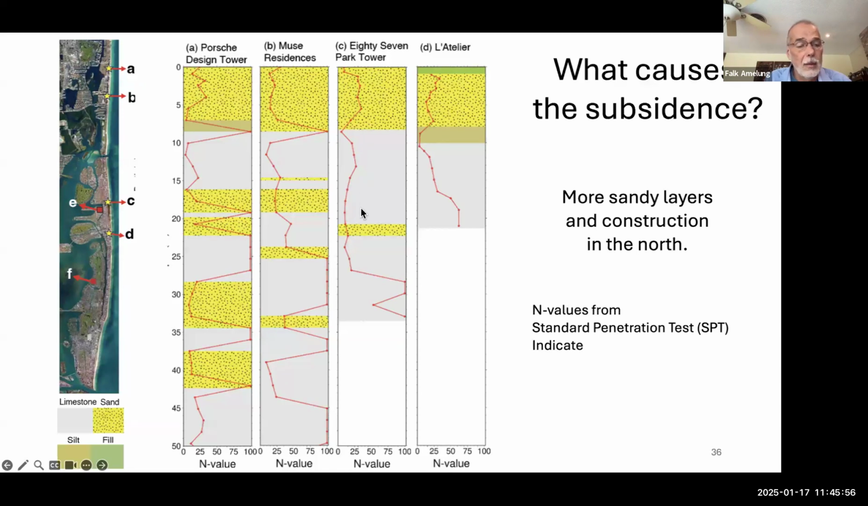this is for Surfside. So there's a couple of sand layers, much more sand layers in the north than in the south. But it is not really statistically representative, as we don't have much of that information. So we have more sandy layers and construction in the north, and then okay, I didn't finish this slide. We have the N values from the standard penetration test.